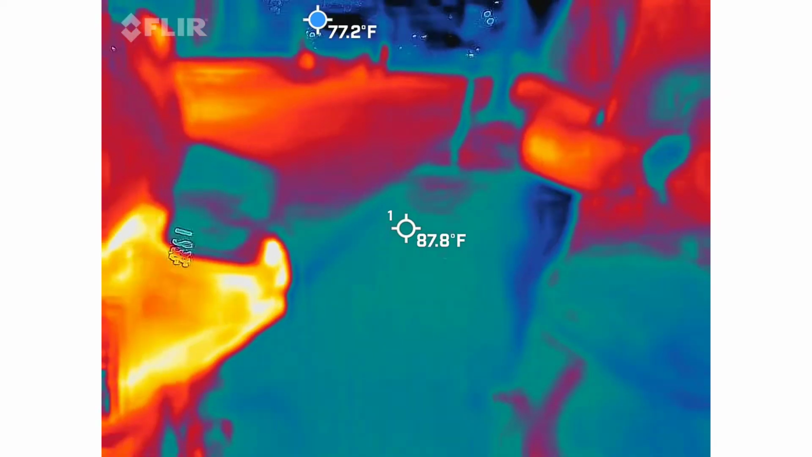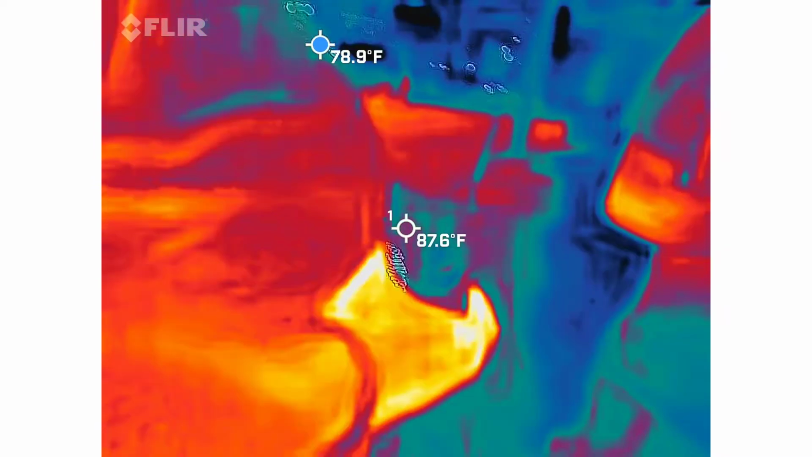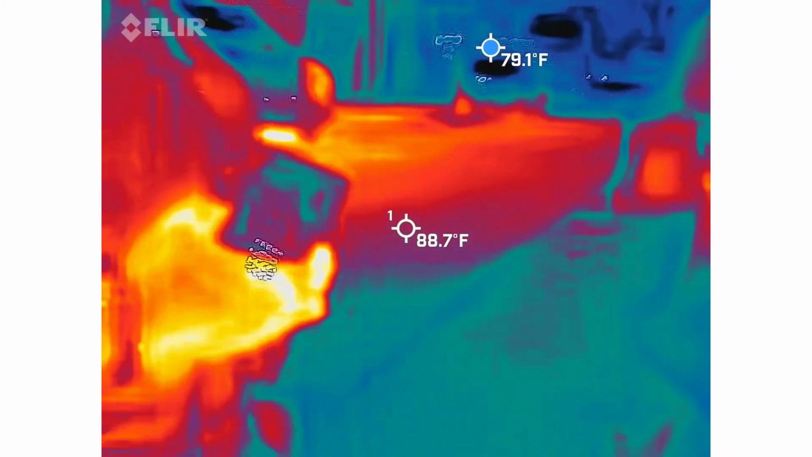The bottom is ambient temperature. If mom finds something on her camera, you and I can prove it or debunk it based on the yellow probe at the top. We'll try to find where the cold spot is.